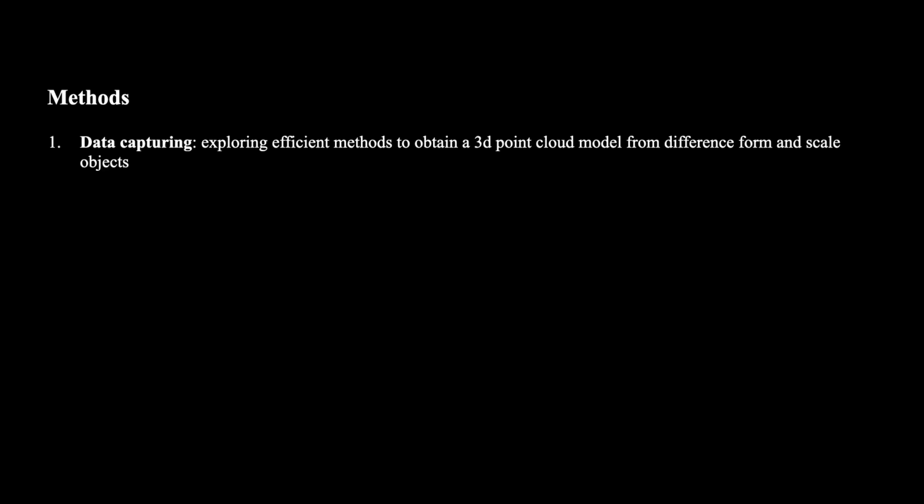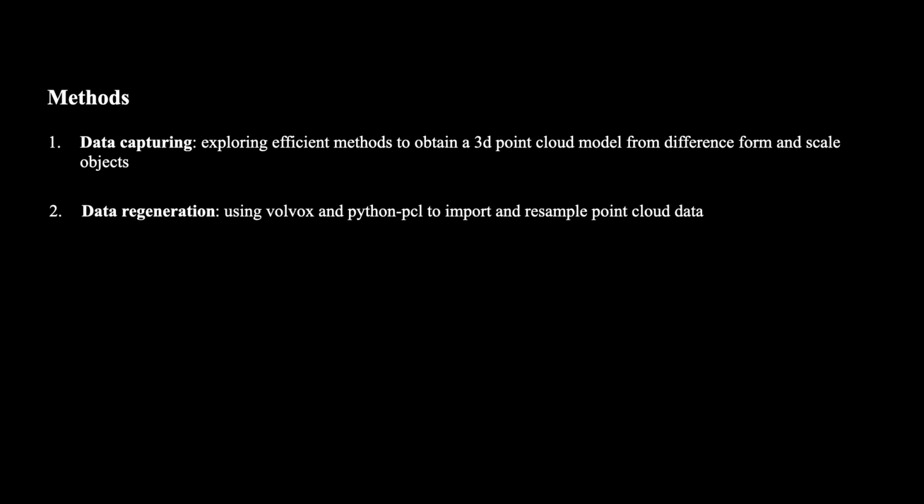So we divide this research process into four parts. Firstly, we attempt to explore efficient methods to obtain a 3D point cloud model from objects of different forms and different scales. Secondly, we integrate Python open source point cloud libraries such as Open3D, Python PCL, and the Grasshopper plugin Volvox to import and resample point cloud data.